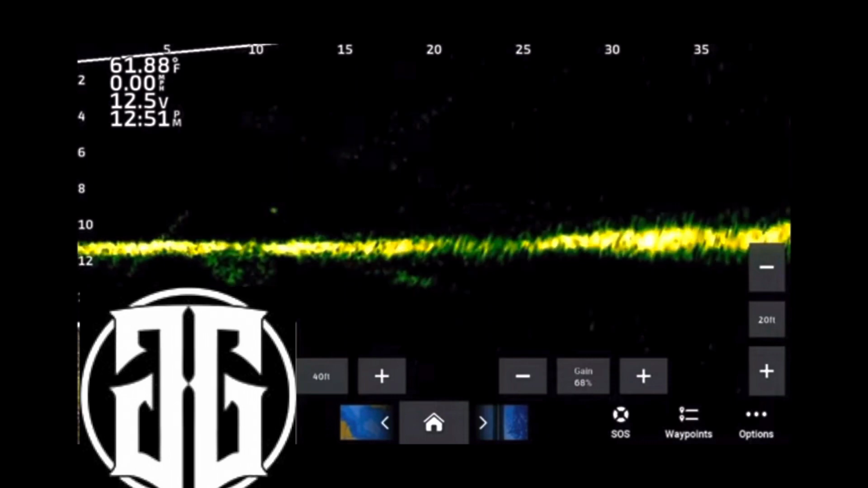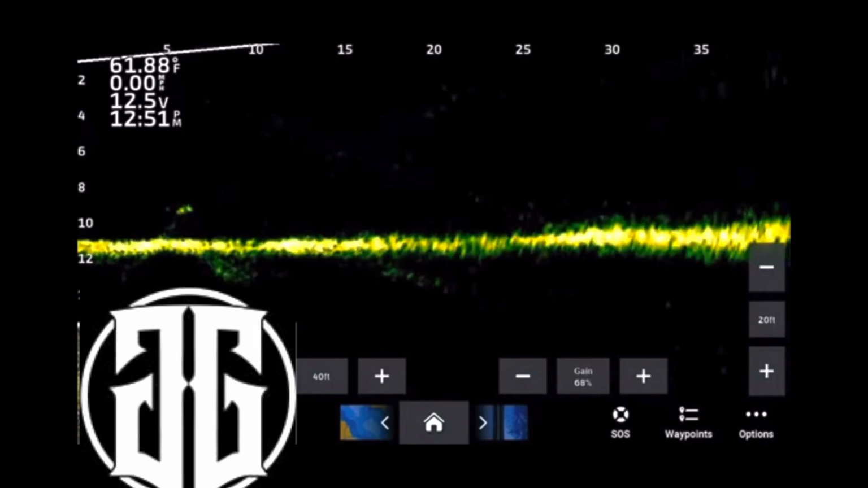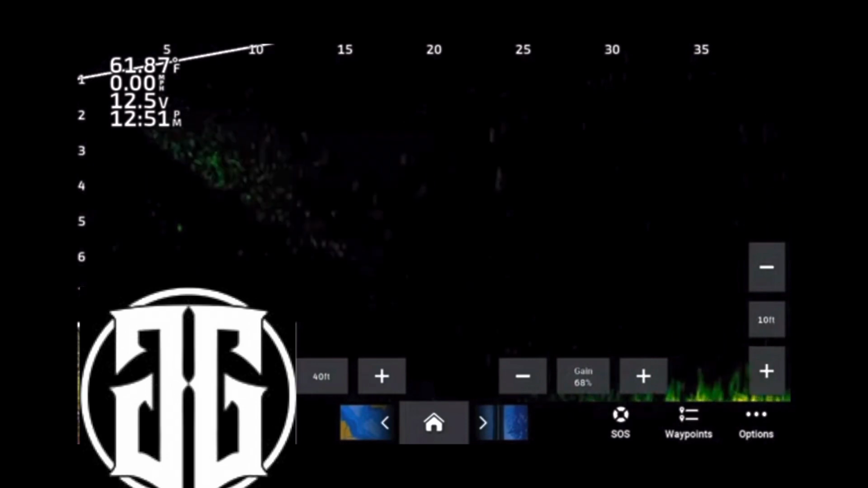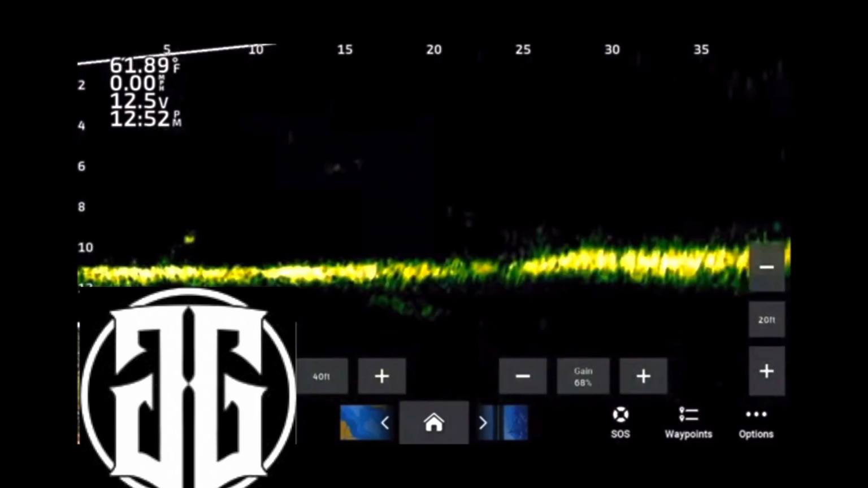Now, I used to think that this was only for a bass fishing thing, but over time I have found it to be an everything thing. It creates a better picture, and that has a lot to do with the chirp style transducer.